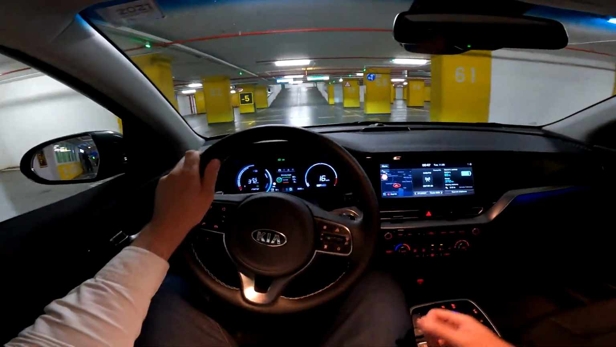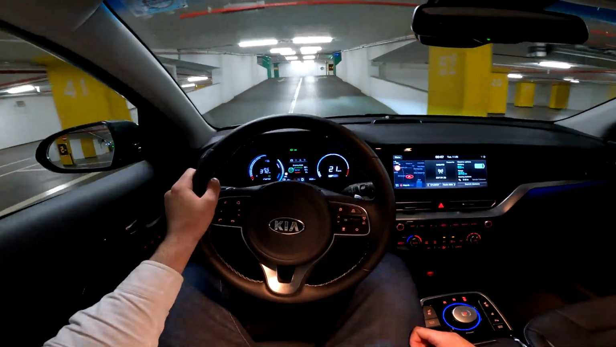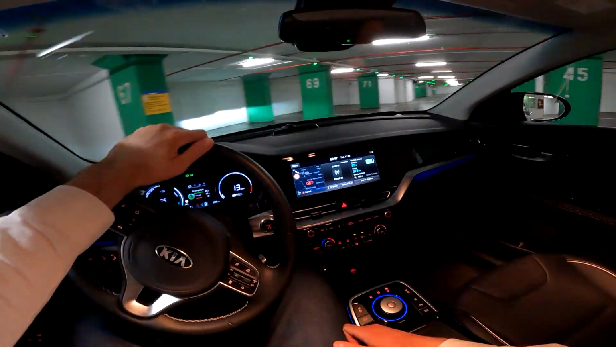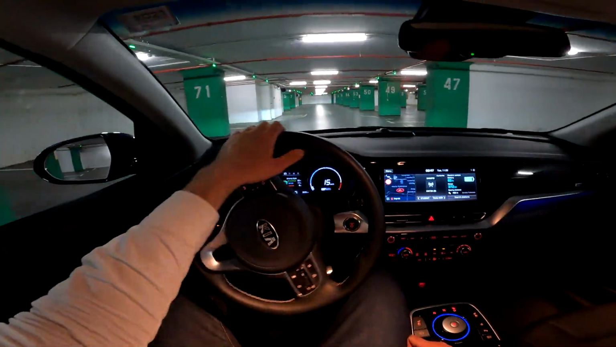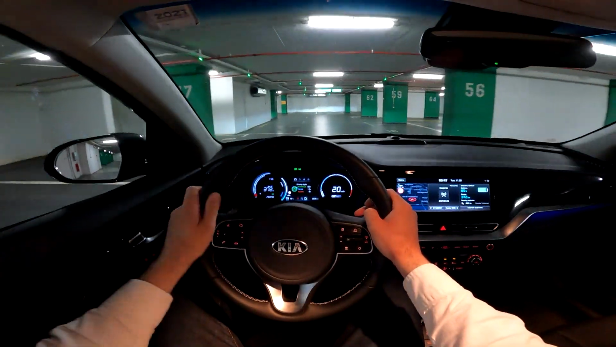And what's even more impressive is the torque that you have all the time, so quite cool. The other version is less powerful, and it's also got a smaller battery, but today we are focusing on this one.